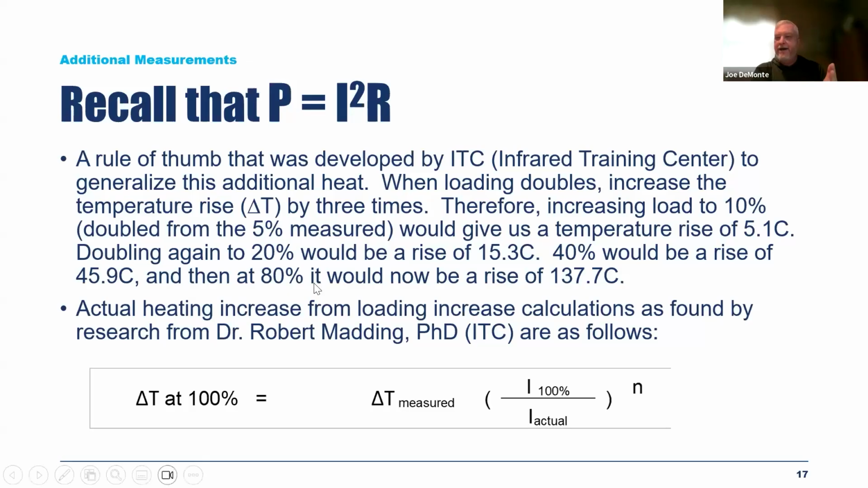So if I did that with that example that I just shared, then my temperature rise could be as high as over 130 degrees Celsius. That's the rise between the abnormal component and the other two phases. Well, folks, that is a very serious issue.